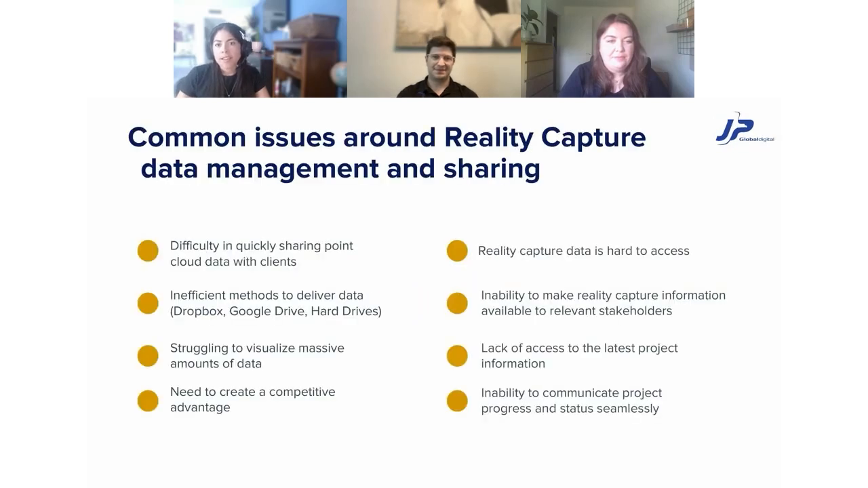So yeah, taking into consideration everything that Argenis and Katie said, if you have ever been involved in a laser scanning project or have scanned yourself, I'm sure that you have come up with this, let's say, the most common issues with reality capture and data sharing management.